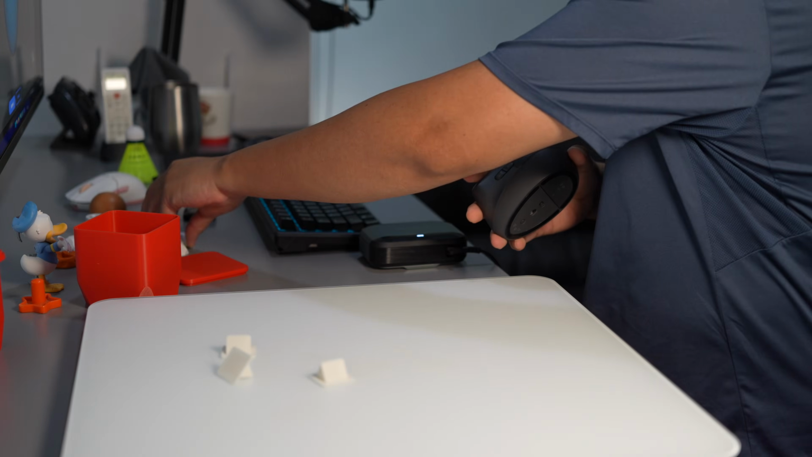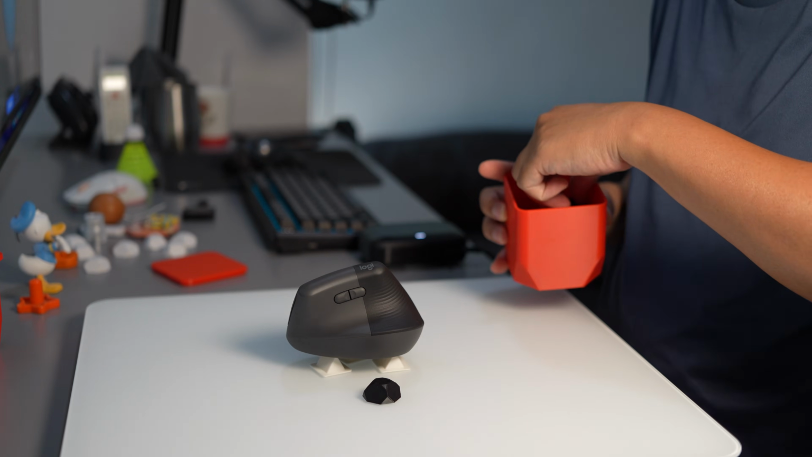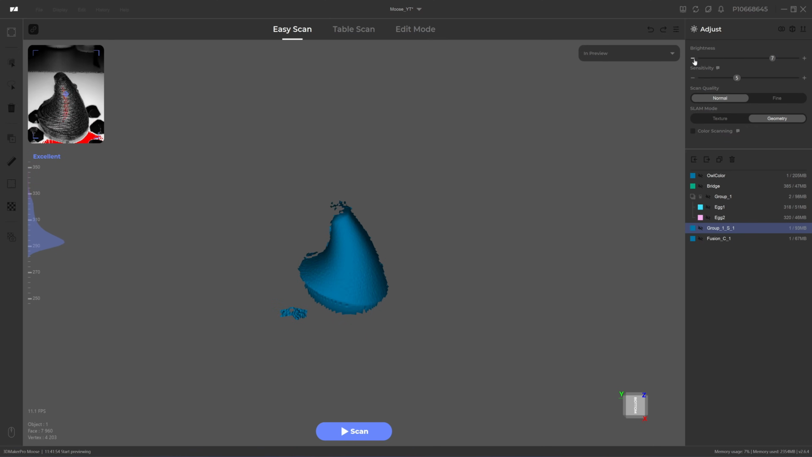The pyramid for support, it will be easier to delete. With a black cube for decoy. I put it closer. It's not visible. So I'm going to increase the brightness. Click on scan.